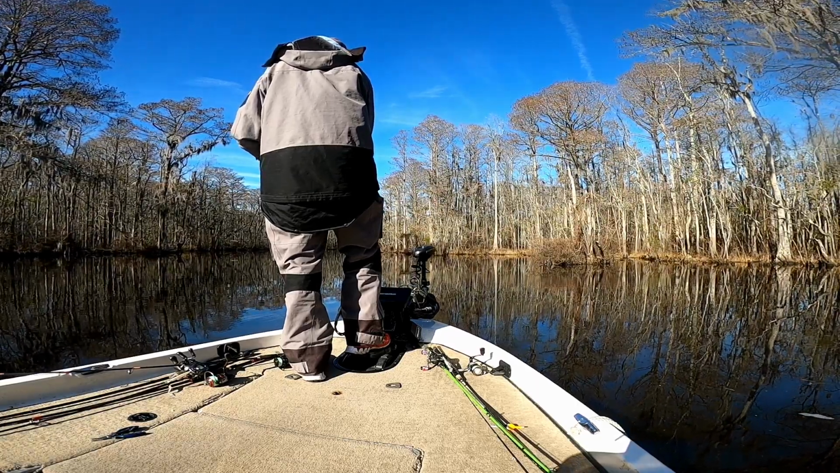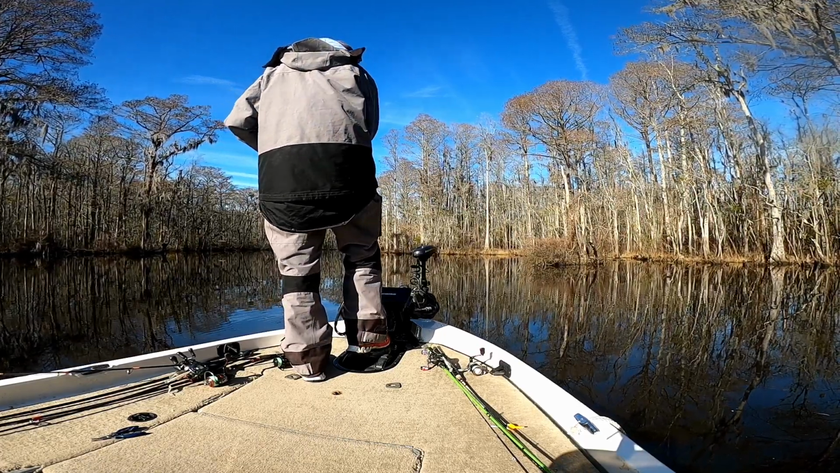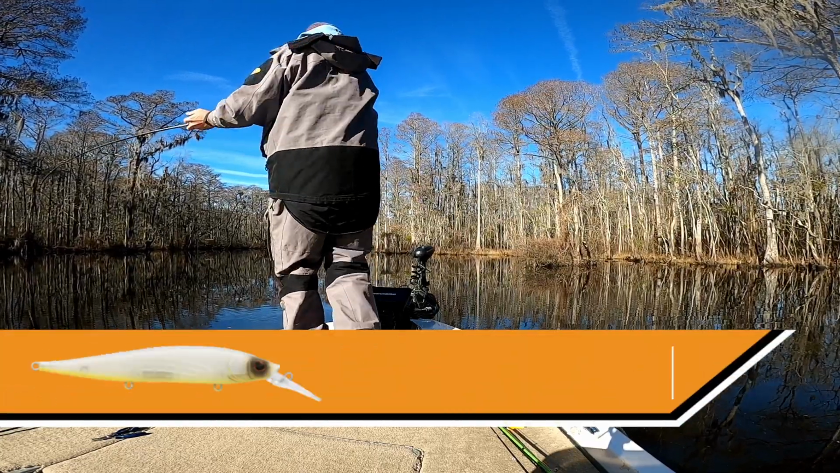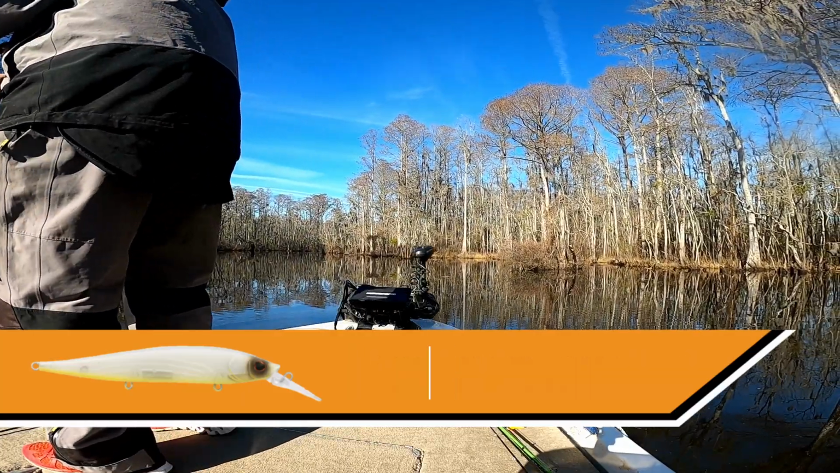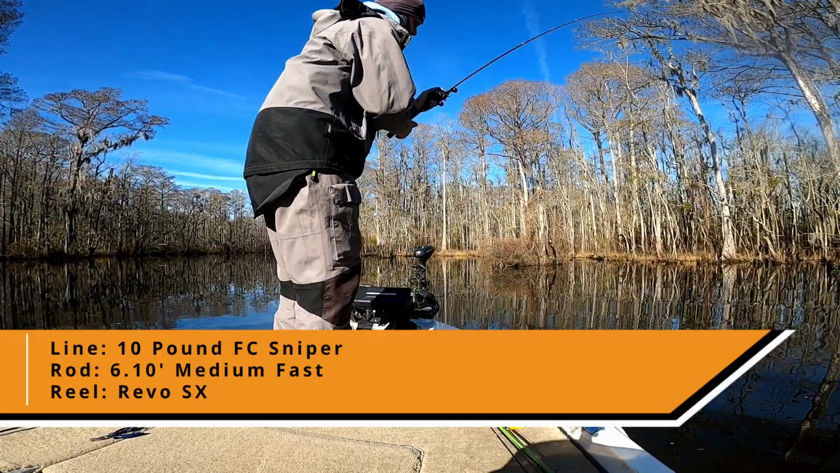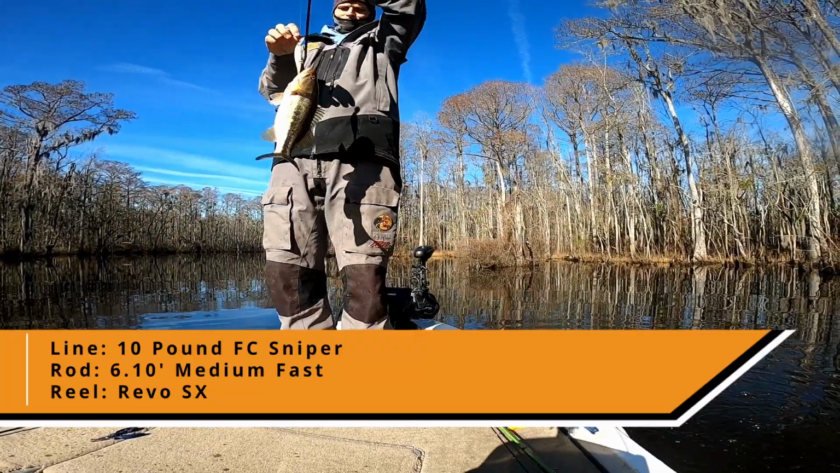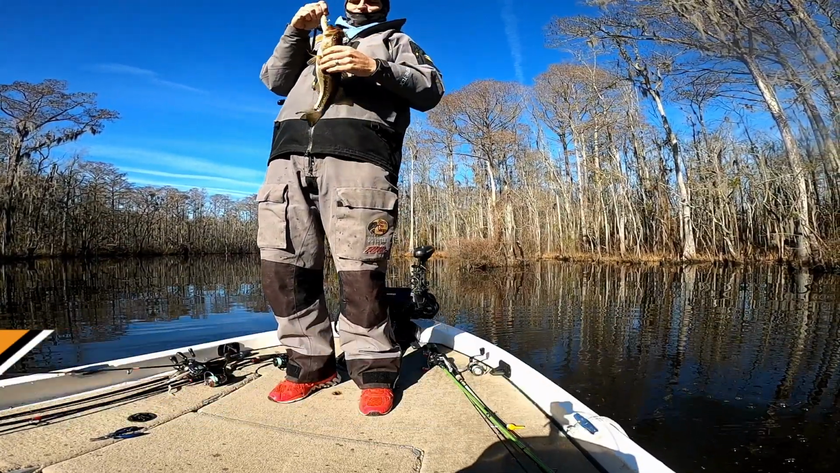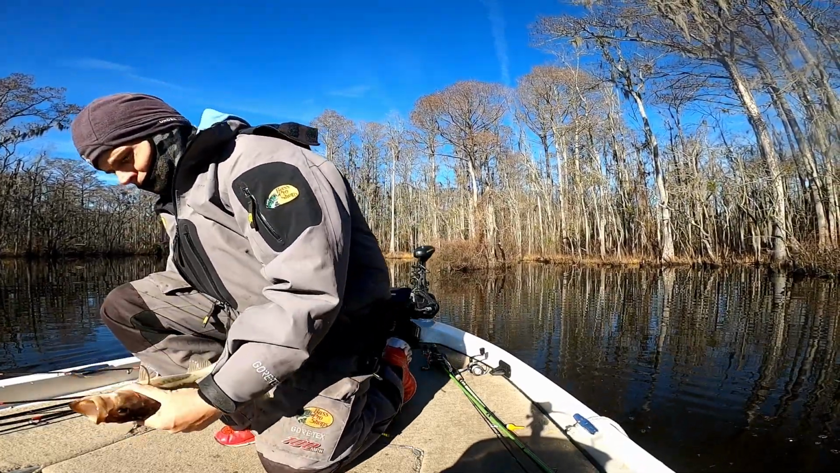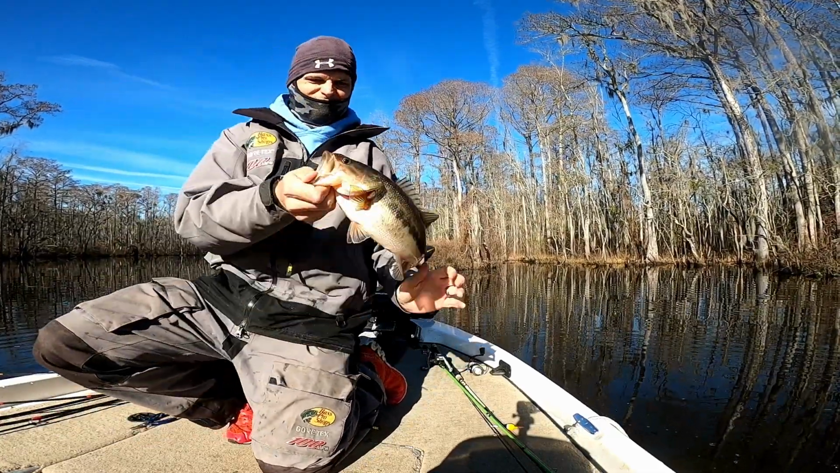So we're back at it on my local river, doing a little bit of Livescoping and throwing a jerkbait. As you can see here, the particular jerkbait that I'm throwing is the Stunna 112+1. Throwing that on 10-pound fluoro, a 6'10" medium action rod, and a low gear ratio reel, and just fishing it kind of slow but also kind of fast depending on the mood of the fish. And as you can see, this one here really enjoyed that jerkbait.